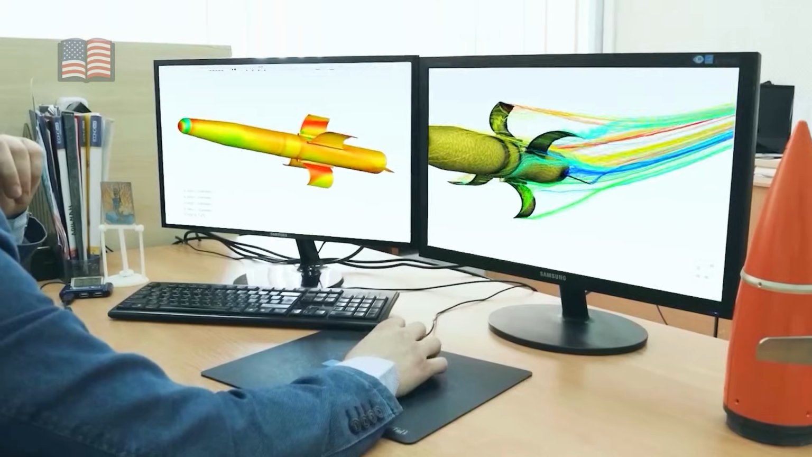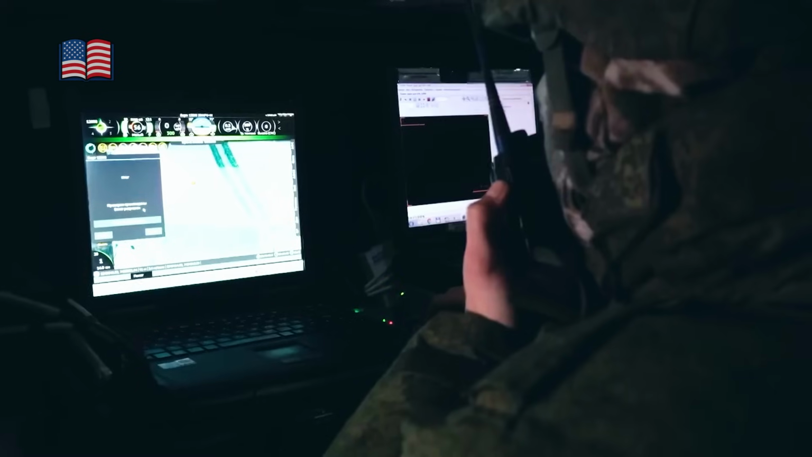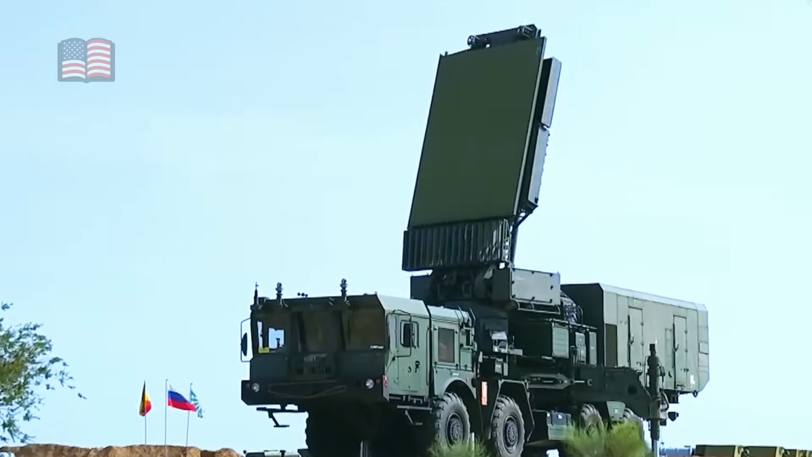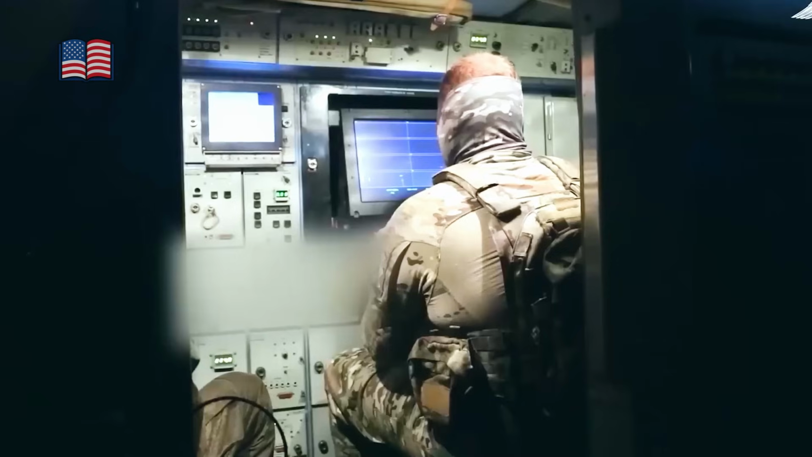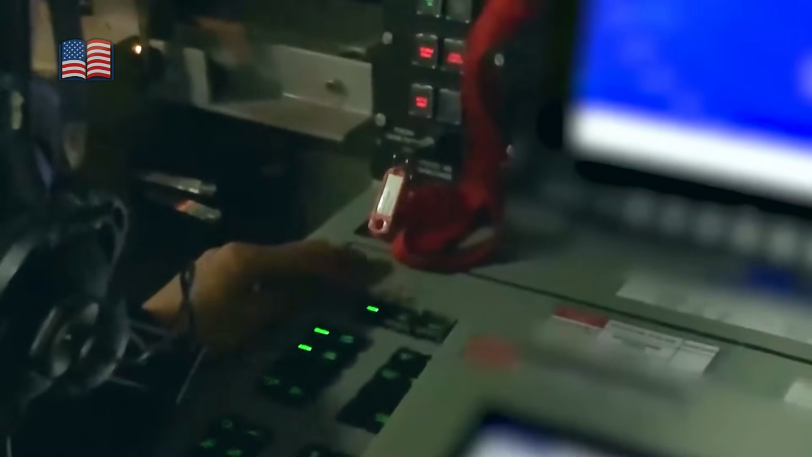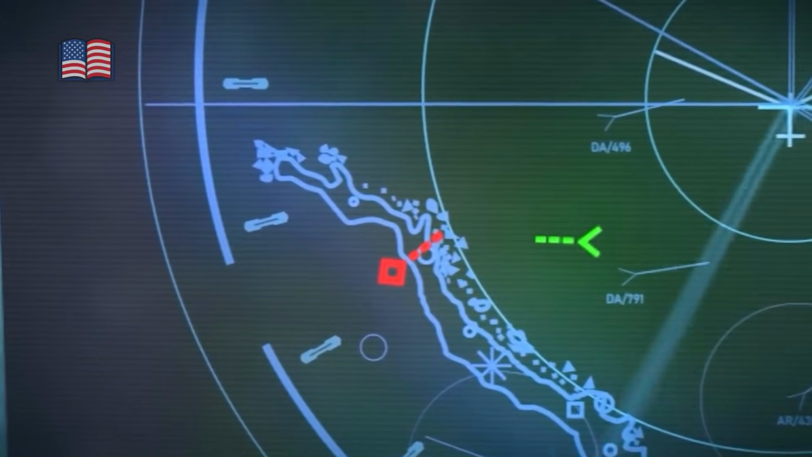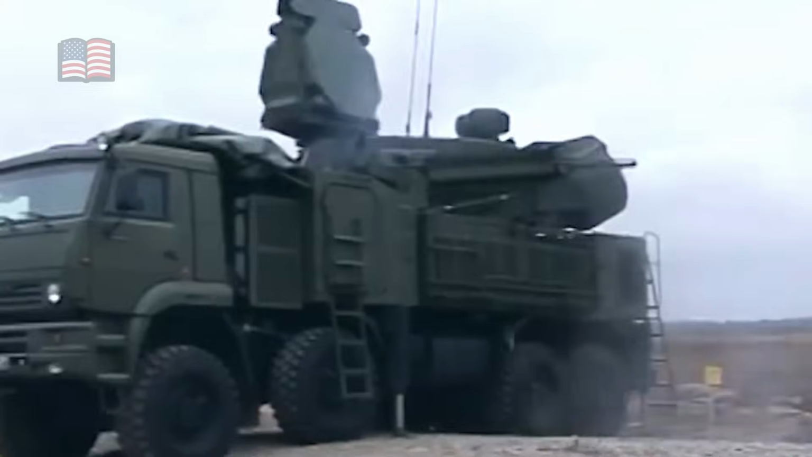The AK-630 M2 Duet system spun up next, its twin 30mm cannons reaching a combined rate of fire near 10,000 rounds per minute. The weapon was designed to shred large, fast, predictable anti-ship missiles, like the P-270 Moskit, heavy weapons following smooth trajectories. Against small drones darting and juking every couple of seconds, it was like trying to swat insects